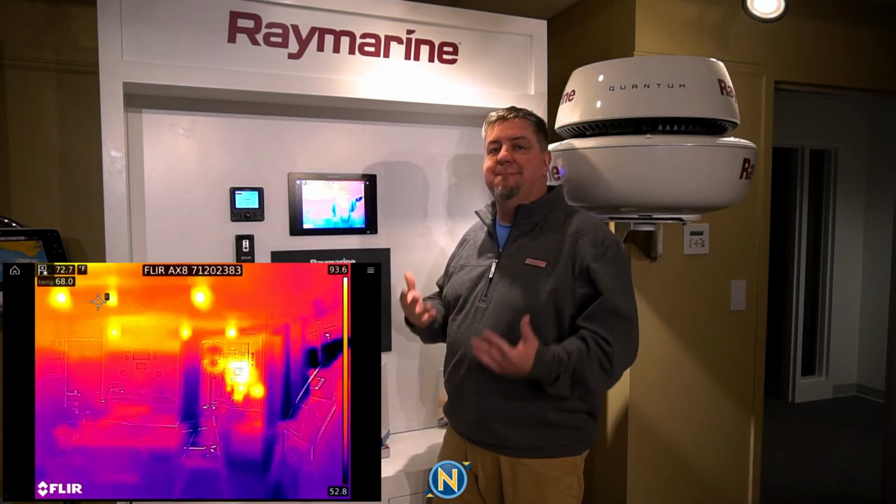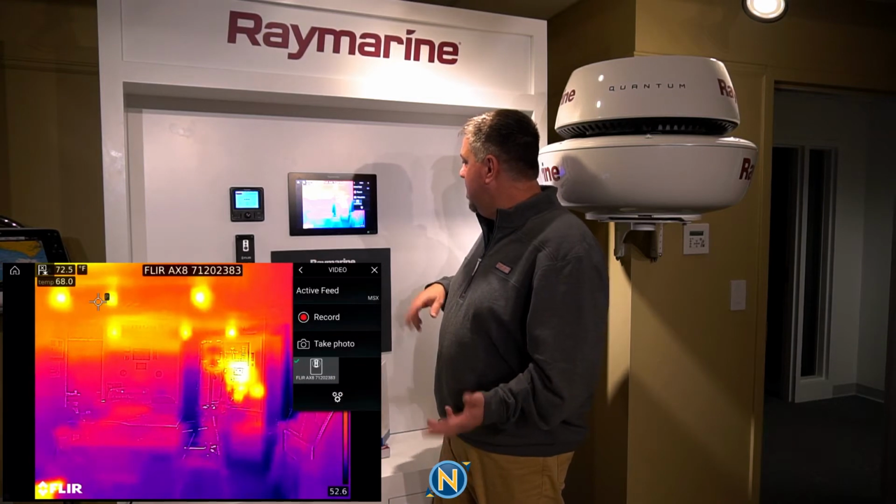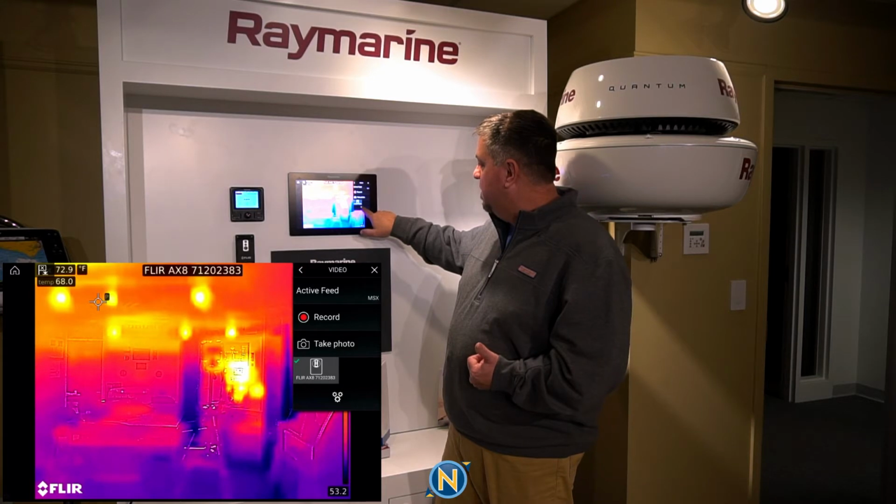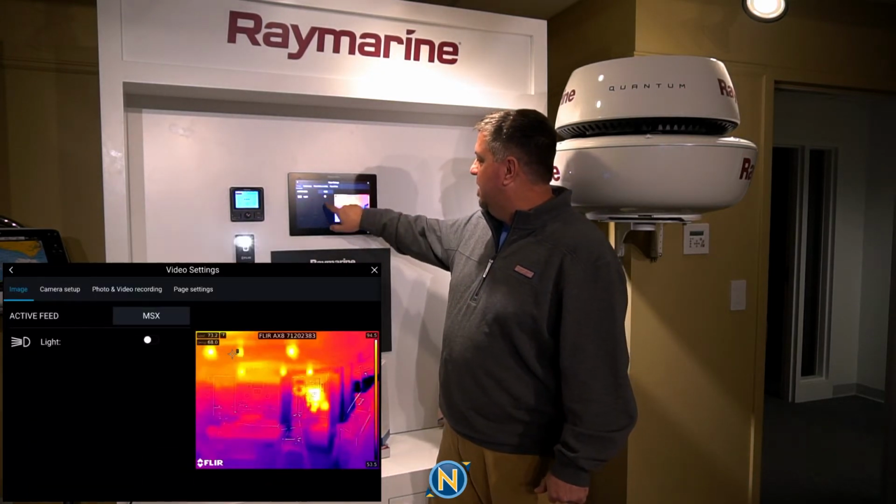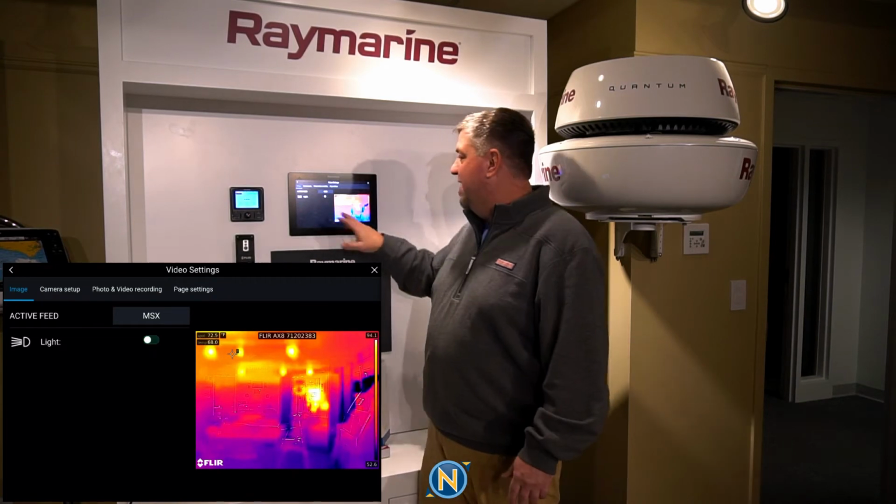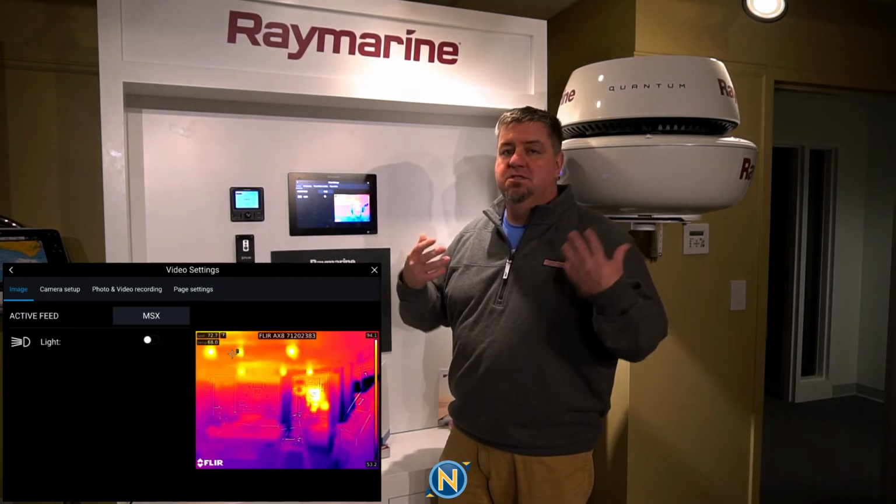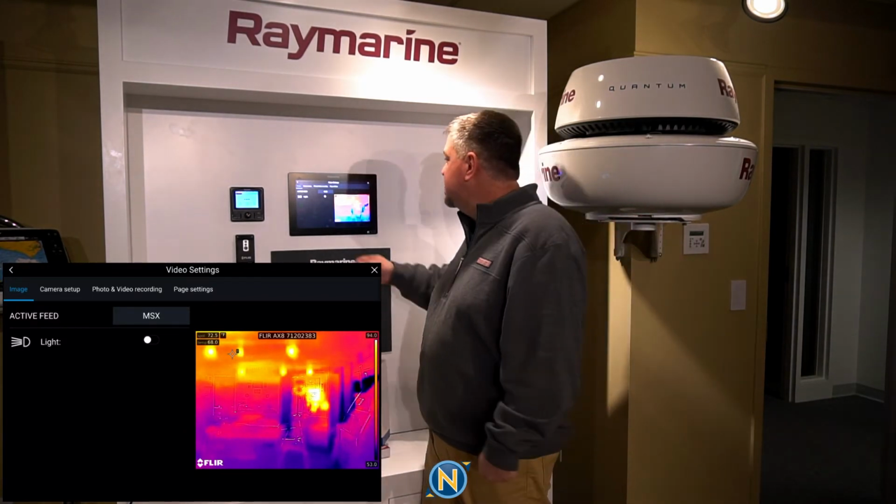So it gives us a much, much better picture as far as what's going on. Now, don't necessarily need it here, but if we did need to, we go into our menu option again, we go to the gears selector, and now I can come in here and I can turn the light on for the camera. As you see, the light turns on. So if I'm in a dark space, I can turn it on. Now I've got a light. And that light can be on in the MSX feed as well. So it kind of gives you an even better image if you are in a very low light situation.